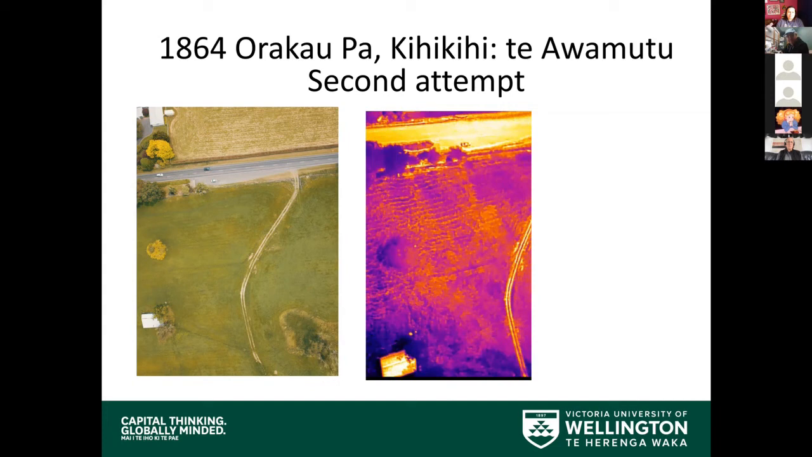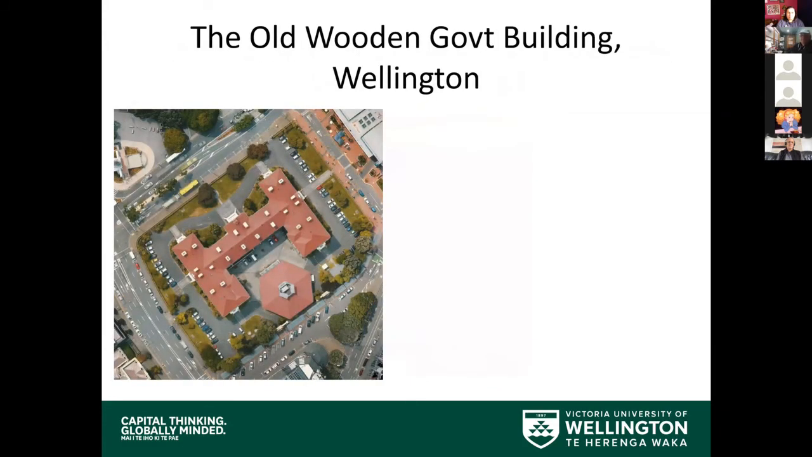So that was really quite stunning, I guess, in that sense, but quite yet to be proven. But we do know the temperature differentials, and we do know where the temperature areas are within that area, which has been farmed since 1864. Finally, more recently, together with our summer scholar team, we've been looking at the old wooden government building.